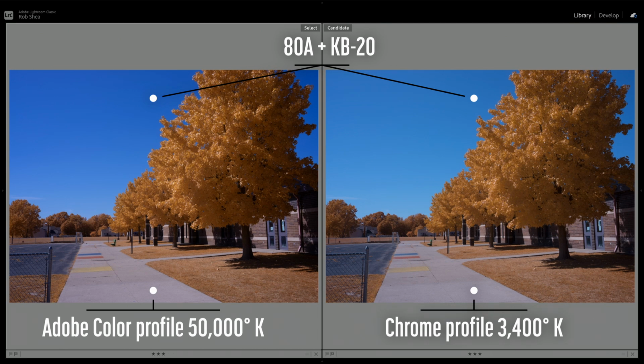The other thing that you'll notice, though, is that when I use the Chrome profile on the right, the blues are a little more manageable. They're not quite so blown out. This is a very saturated blue sky, and a lot of these edges look a little sharp, whereas the edges look a little cleaner over here on the right-hand side. So using the Chrome profile will give you better control of your colors when using these two filters together.